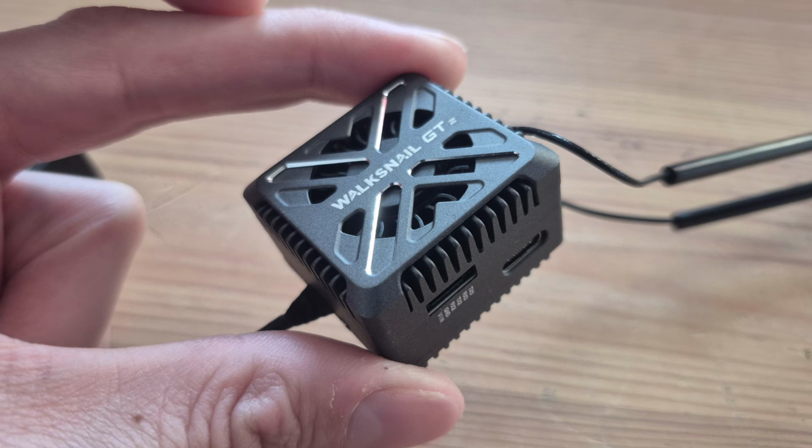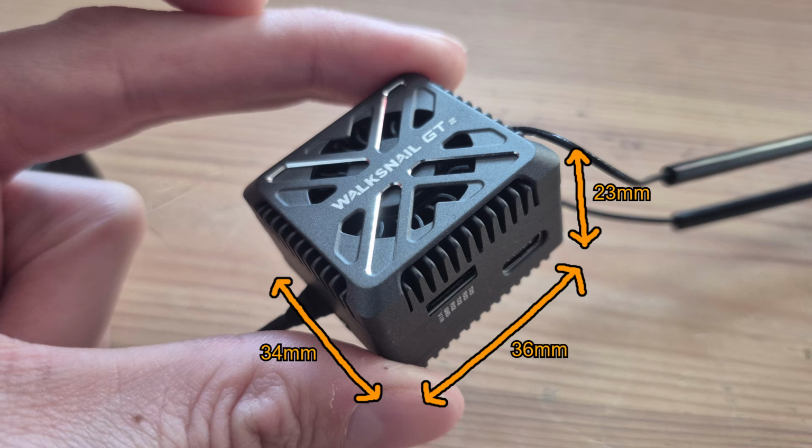Now, the thing that I don't love is the fact that obviously this is quite big, it's quite chunky. This is the biggest video transmitter that the Walksnail system has come out with so far, and depending on what aircraft or what drone you're trying to build, that might be an issue. For me, it's not so much of an issue, but again, obviously you're always going to prefer a smaller video transmitter to a big one, so it's worth mentioning that.